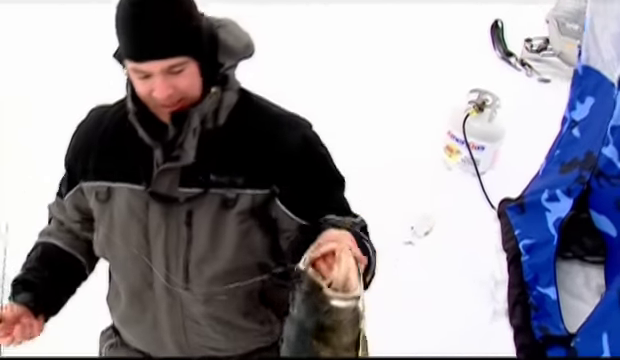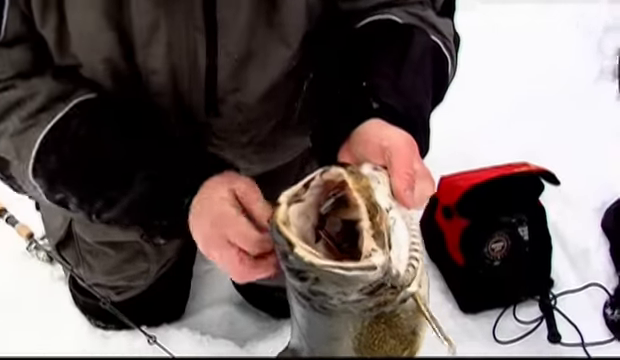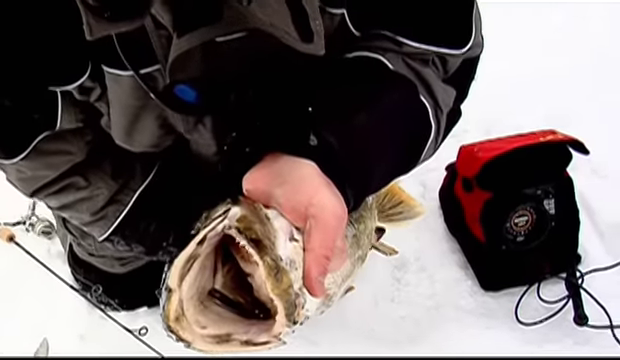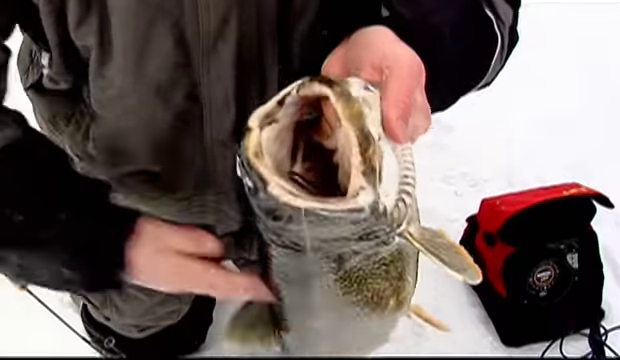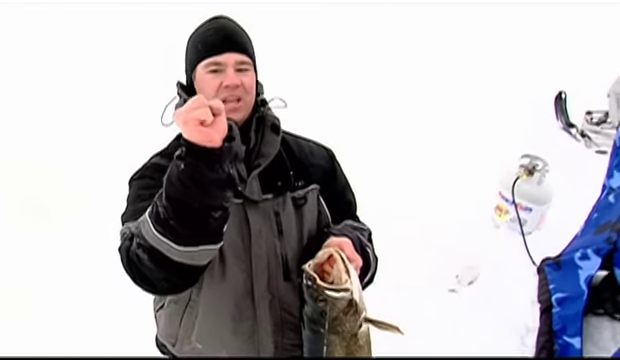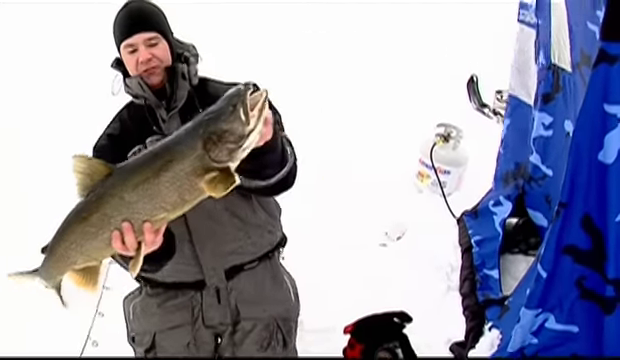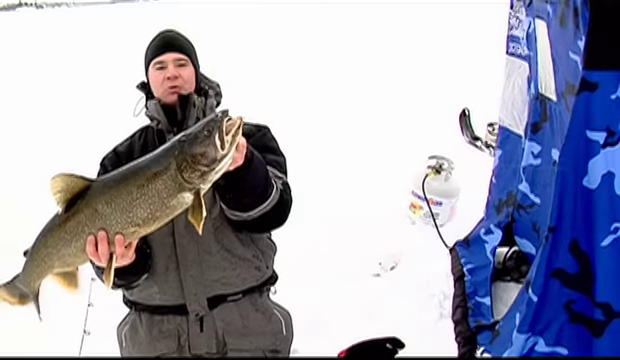Oh, that's incredible. Here's that slender spoon. That fish wanted every last bit of it. You can see it way down in there. You've got to figure as that fish was coming up, that spoon started to flutter down and it was just an easy meal. Just engulfed it. Oh, what a fish. That was worth the drive.